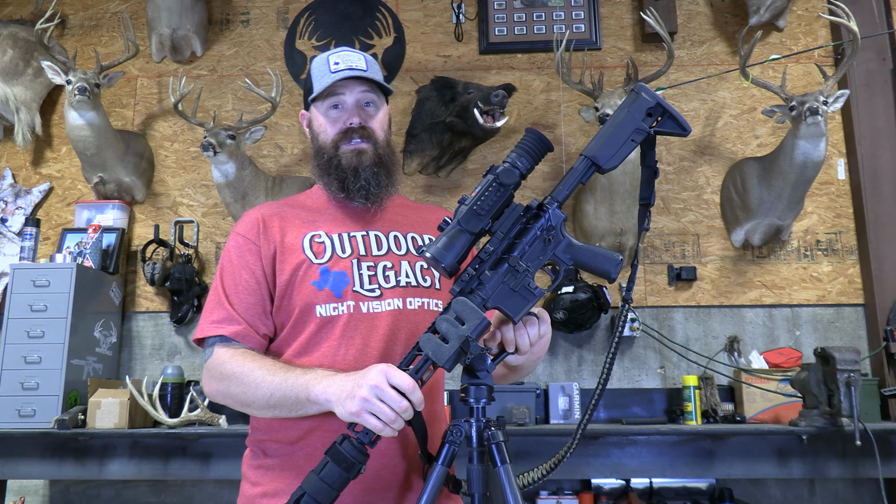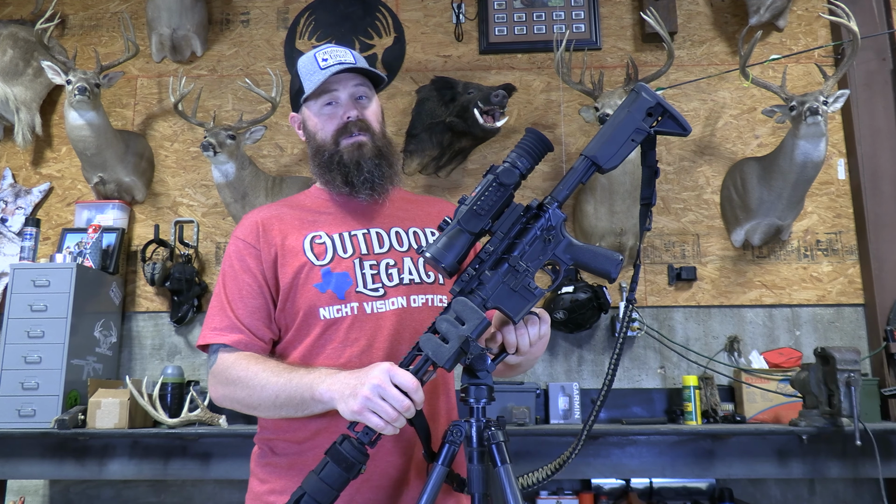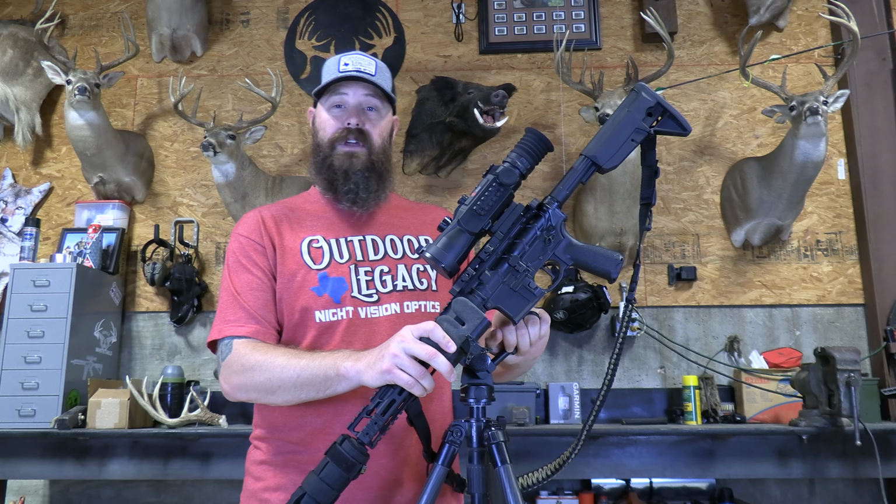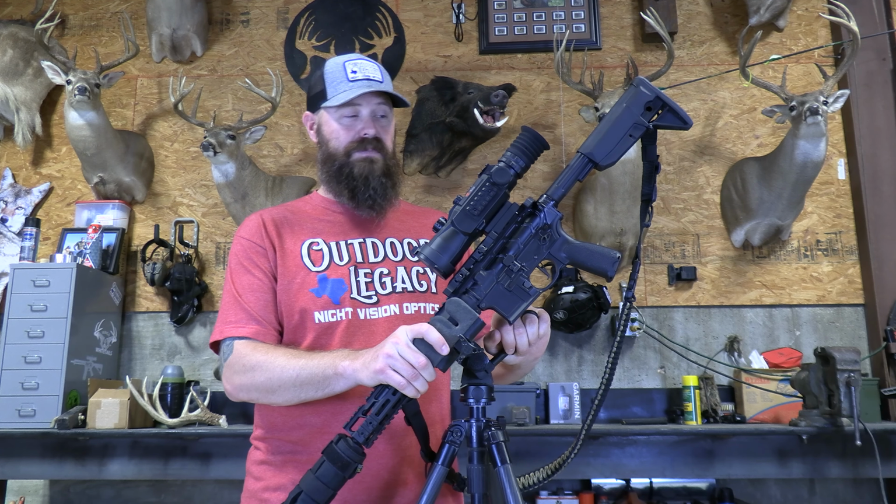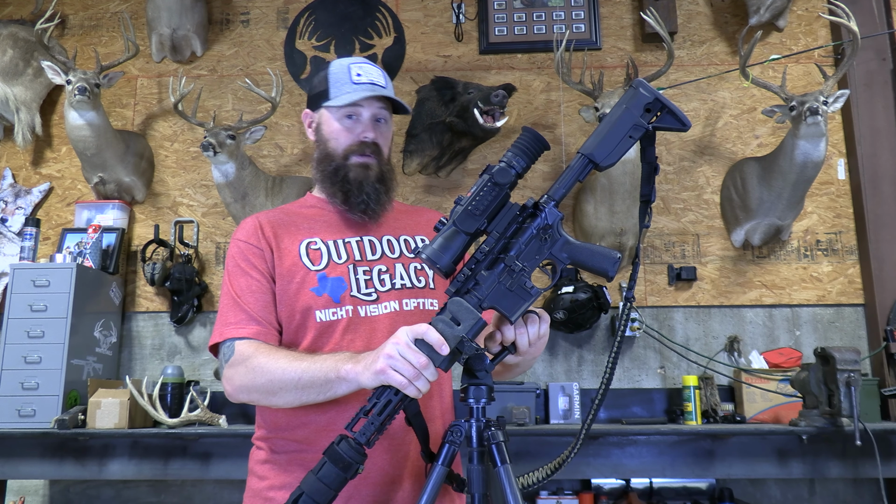If you want to talk about anything else, if you want to know about the Bolt, like, which one am I going to like better? Am I going to like the Bolt better, or am I going to like the hybrid better? Let's talk about it. I've run them both on different platforms, bolt actions, ARs. We can go through that and answer all your questions.